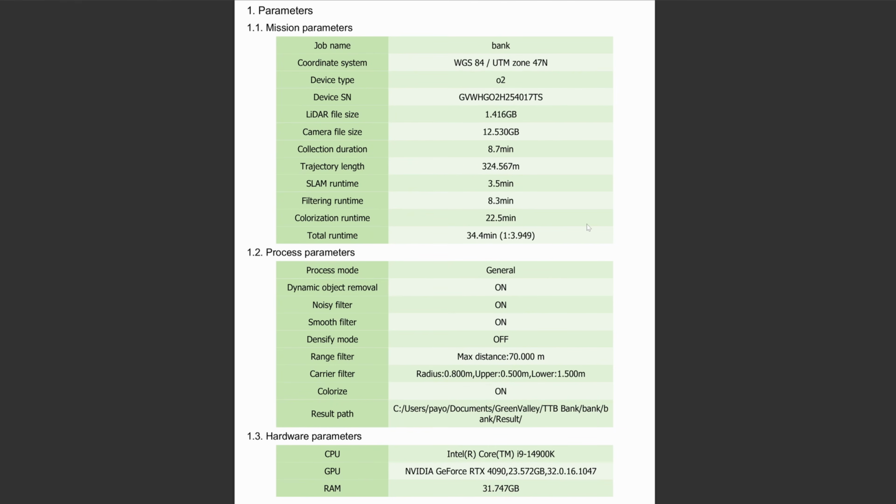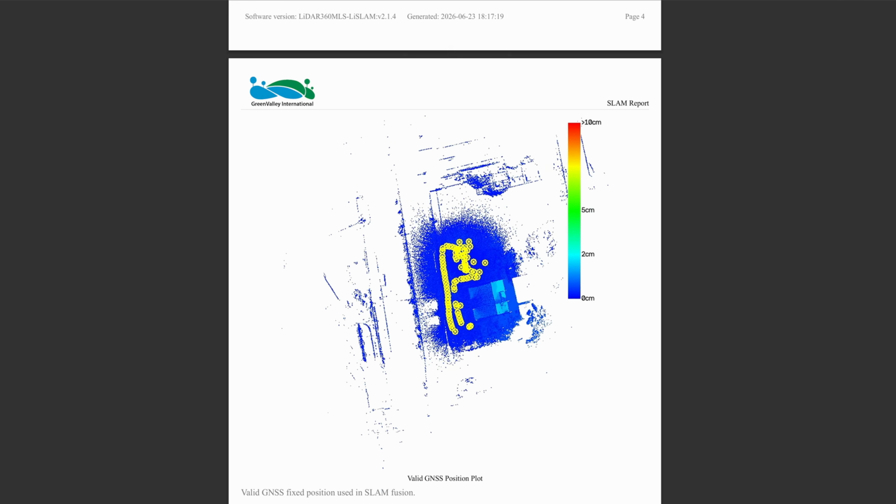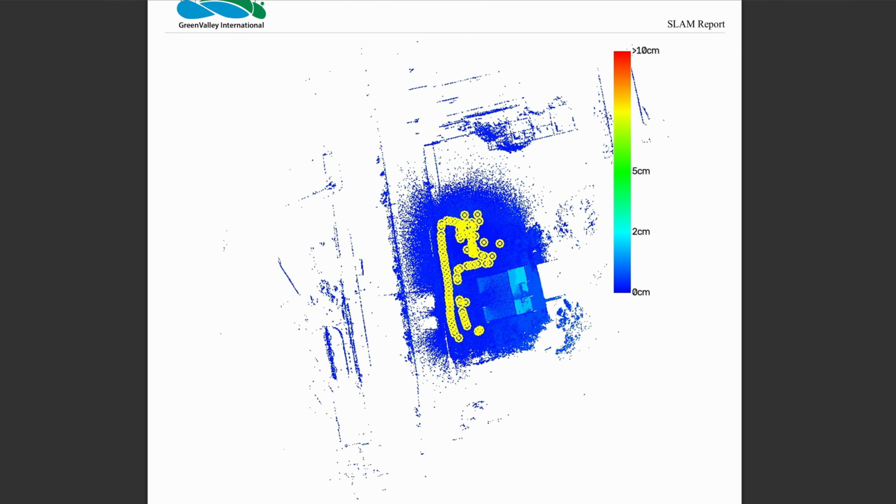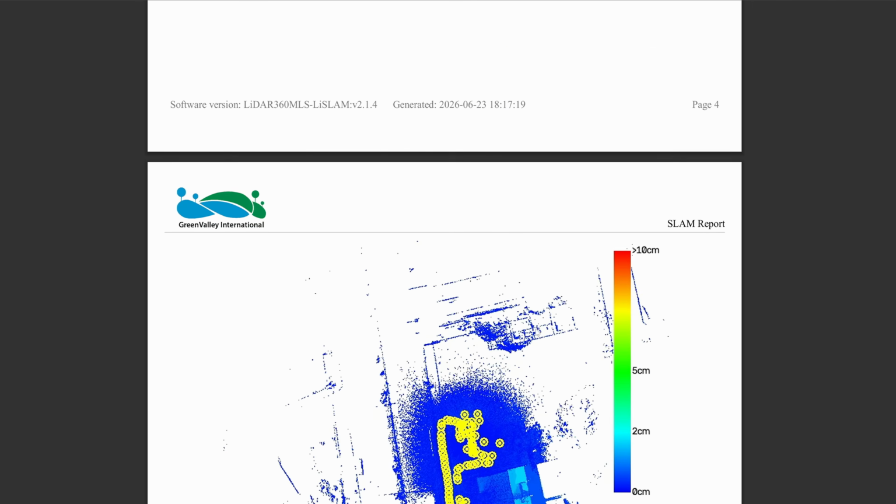This is the accuracy error report. Some scan data in the smaller loop shows lower accuracy, but overall 60% of the data falls within 1 centimeter of error. These yellow dots mark the positions where RTK accuracy surpassed the SLAM path. The software used those points to position the trajectory instead of relying on the SLAM.